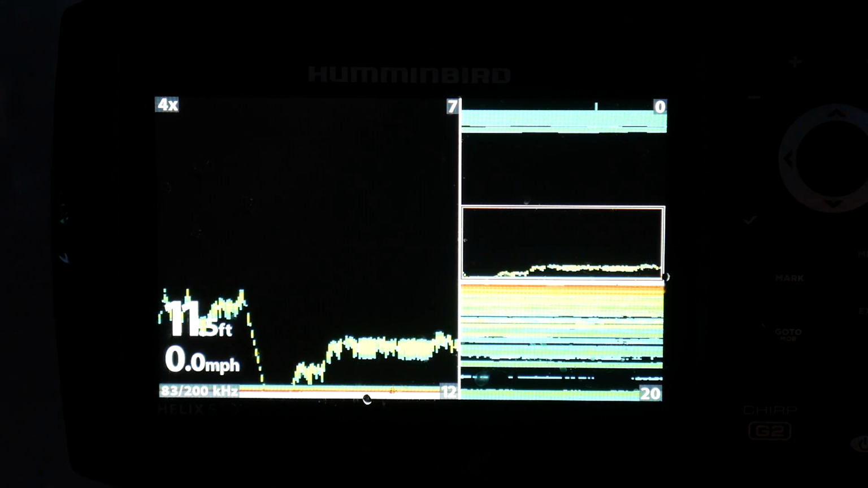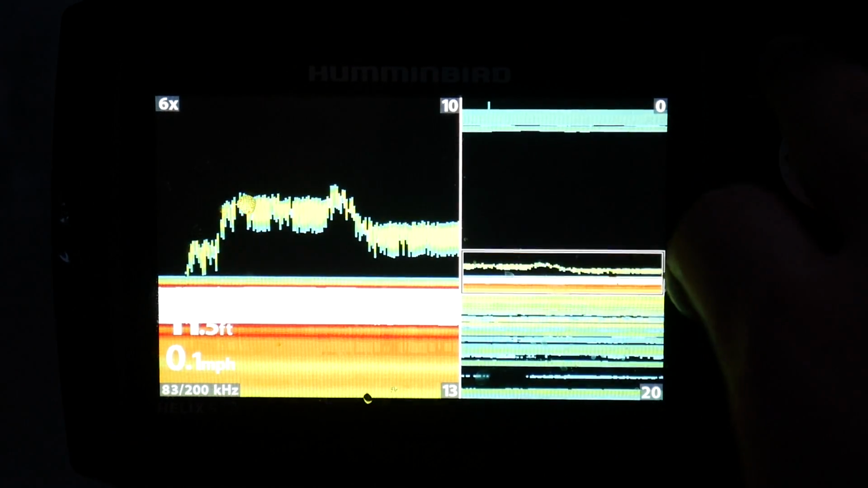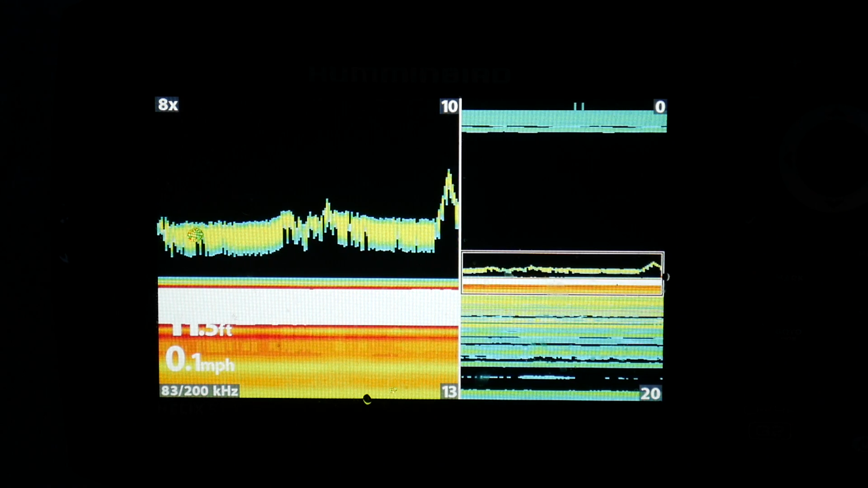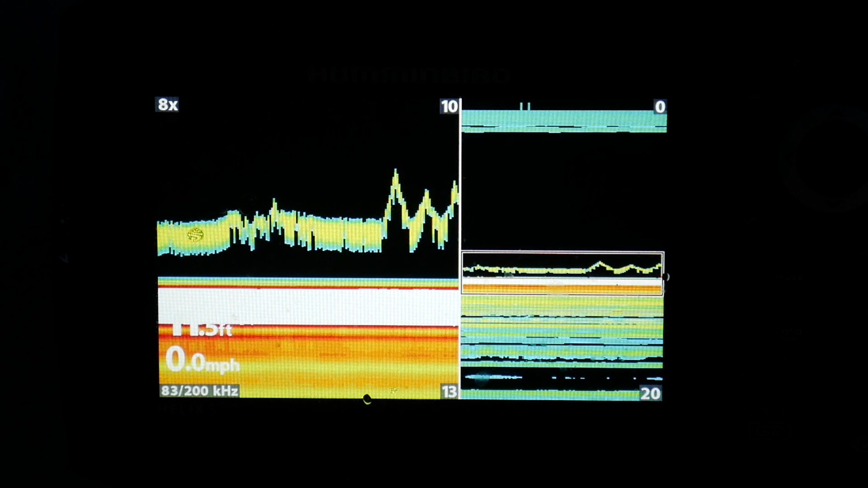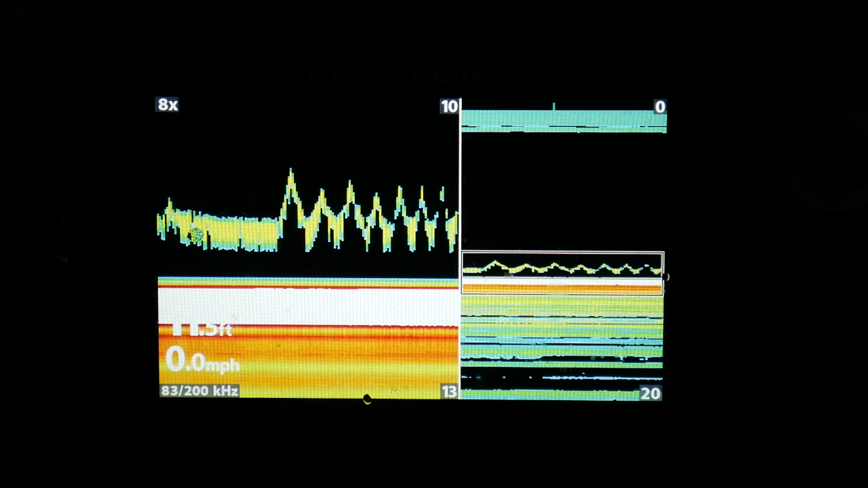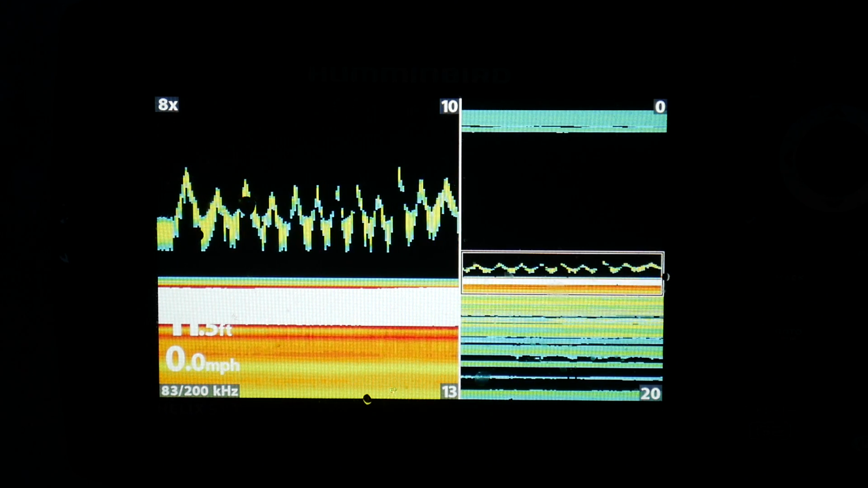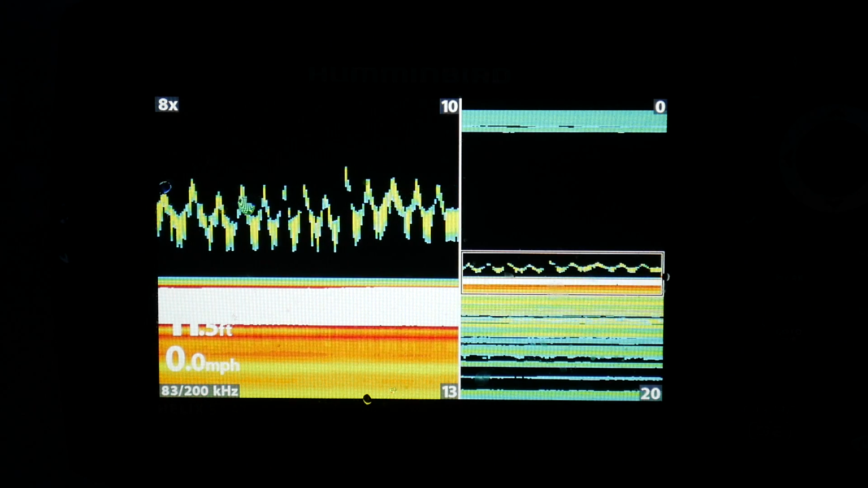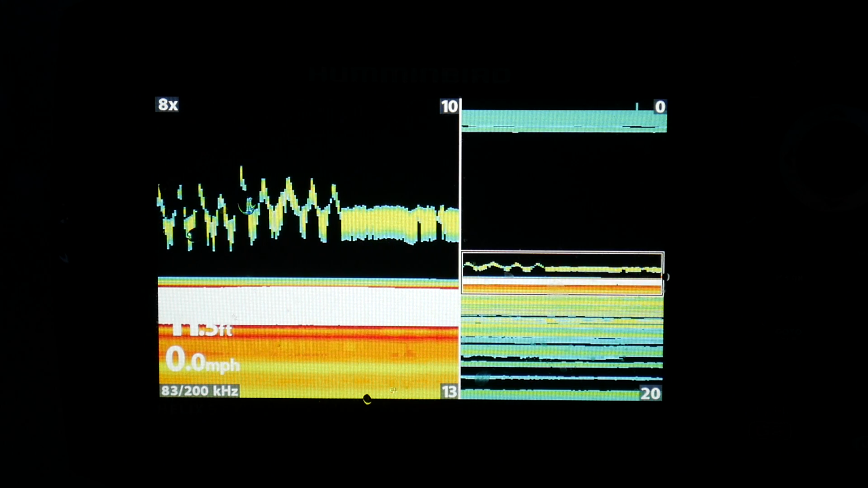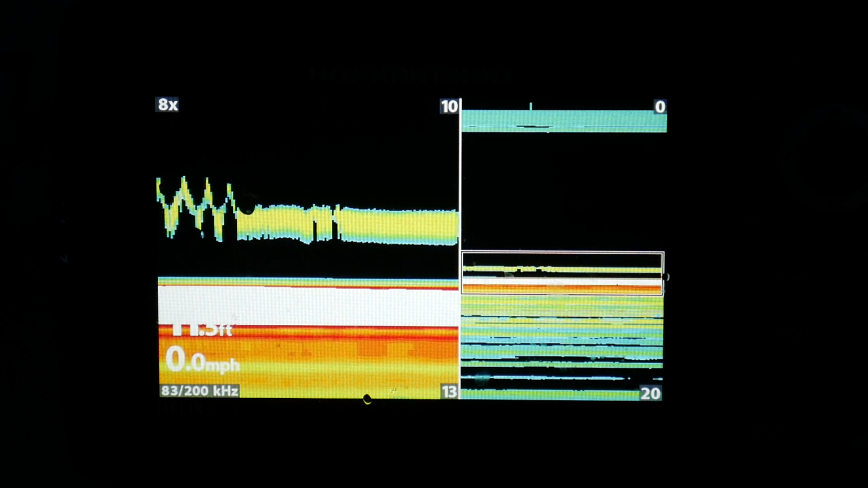It's only on ×4 right now. I can back it up to ×2, or I can go down to ×8, and that's going to bring it right to the bottom. And so that's ×8 right there. And the ability to see the separation on the bottom, if you're fishing like a weed line, you can get pretty exact on top of those weeds or on the bottom. And even when a fish comes up and sees your lure, you can identify what the fish is doing as it approaches your actual lure. So it's a really big difference when it comes to ice fishing, and it gives you the ability to really hone in on that fish that's trying to attack your lure.